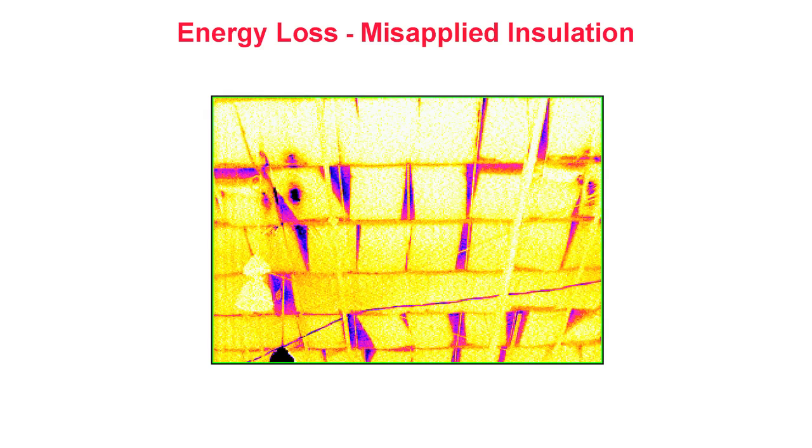Energy loss due to misapplied insulation. Building energy loss can be readily detected with thermography. In this thermogram, we see misapplied batts of glass fiber insulation in a newly constructed metal building. This inspection was conducted from the interior of a heated commercial building during evening hours. Here, the dark areas indicate the absence of insulation.